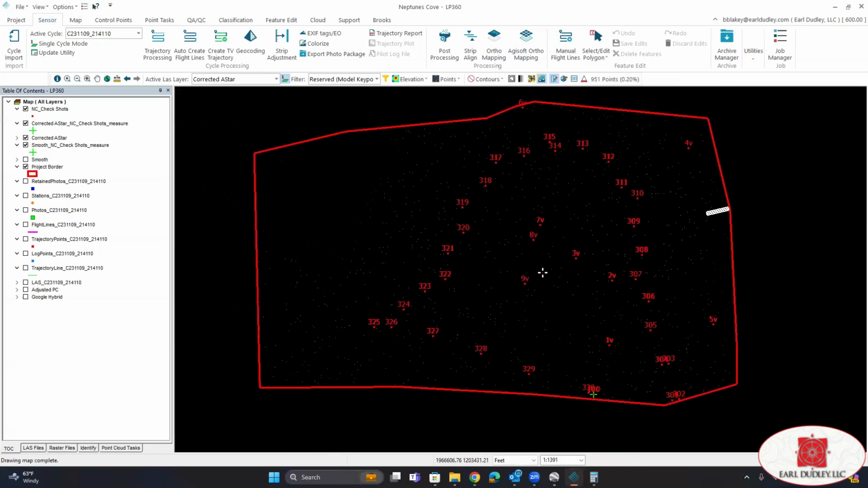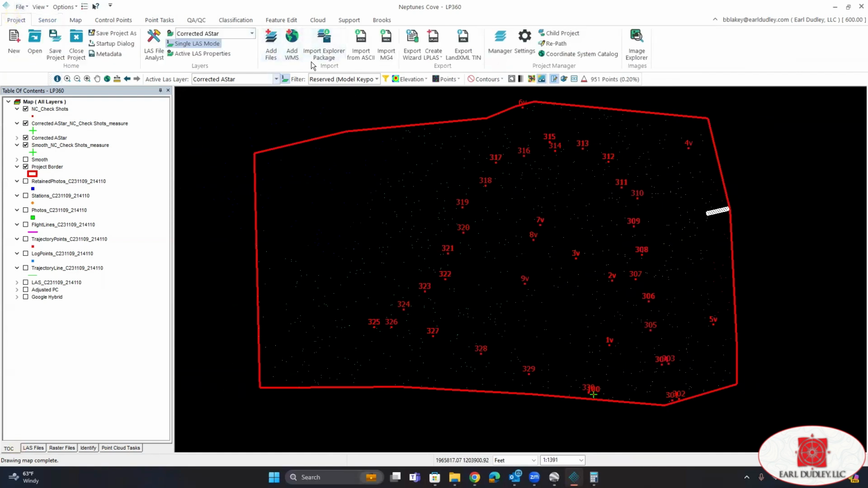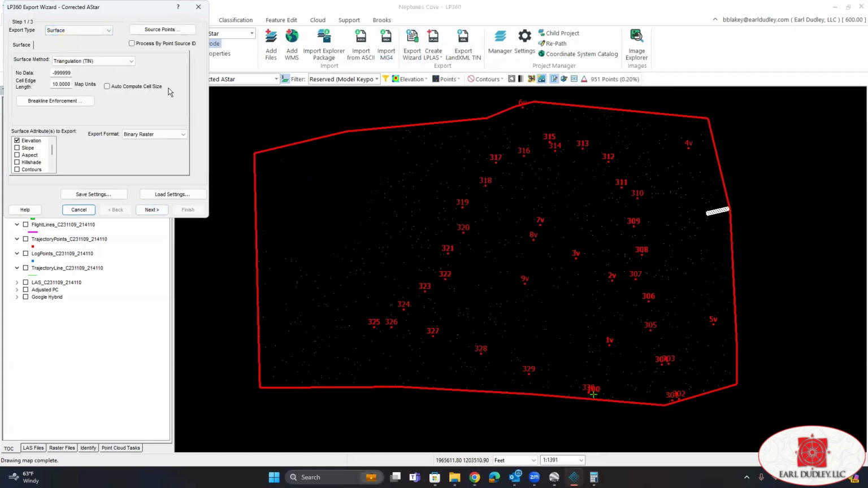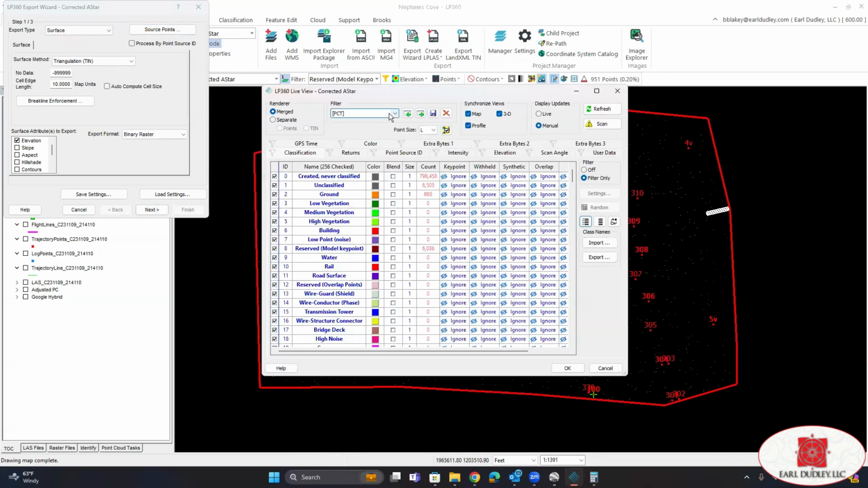We're going to create an elevation model and then create from that elevation model our ortho. So we're going to go to Project, Export Wizard, Surface, and then we are going to select our model key points.